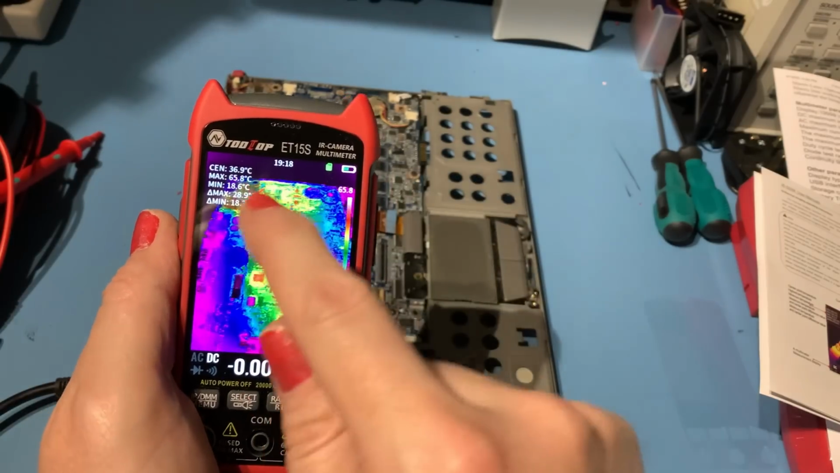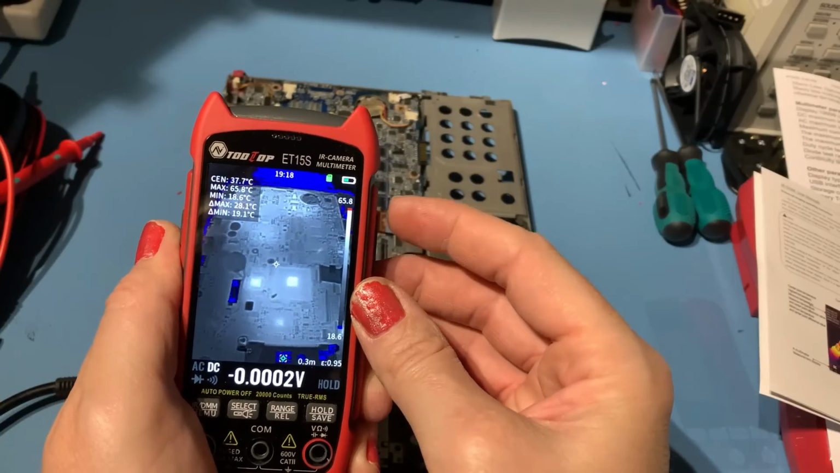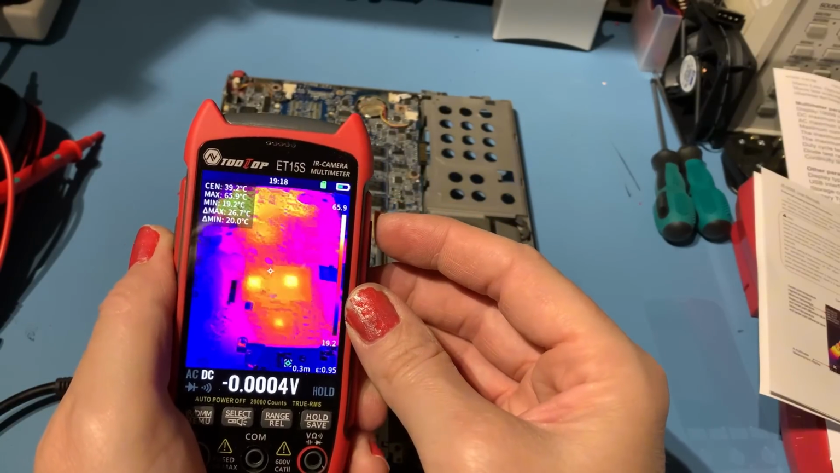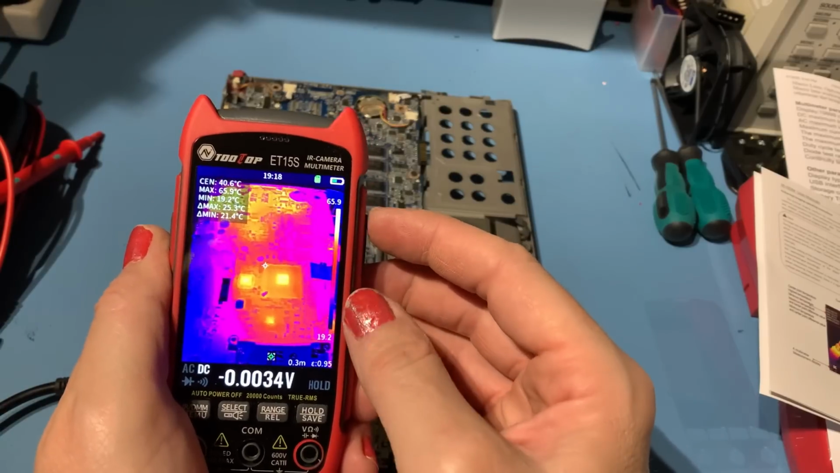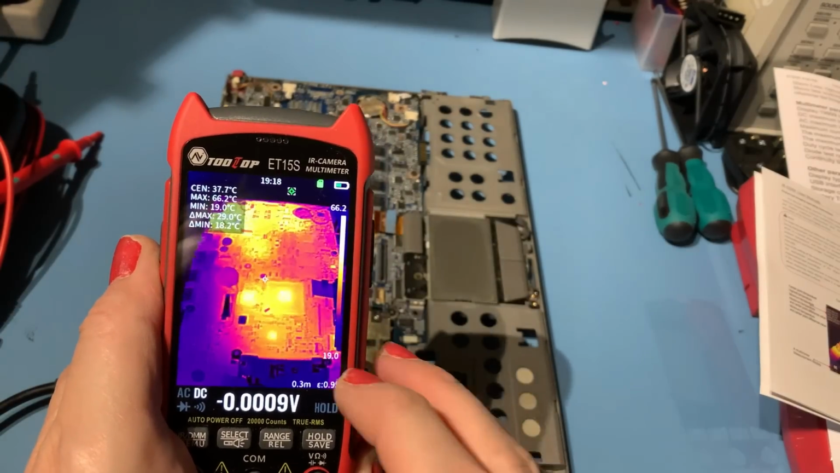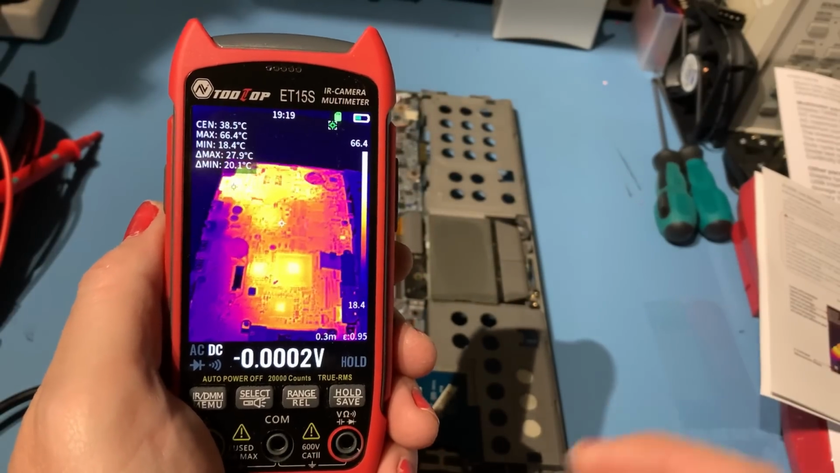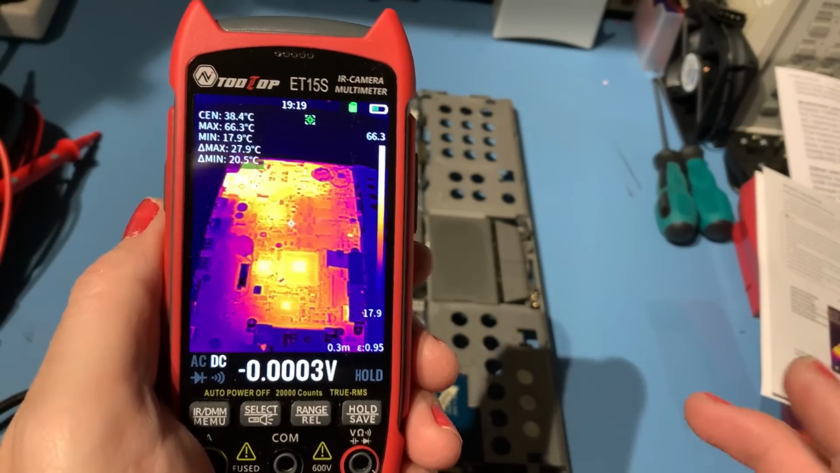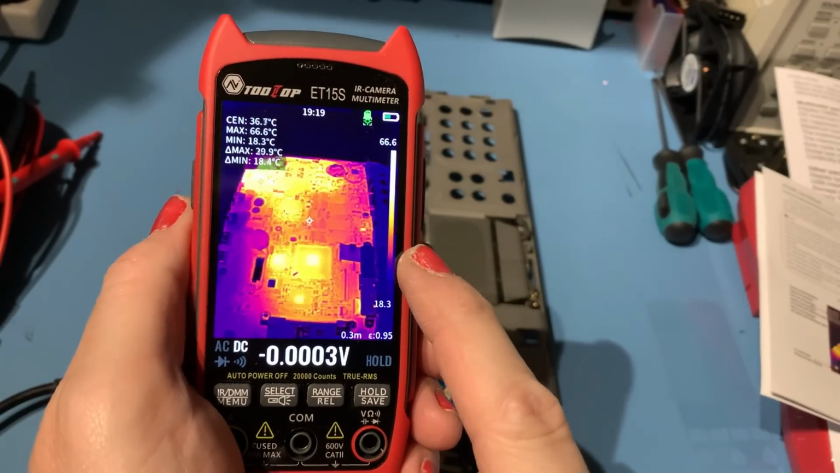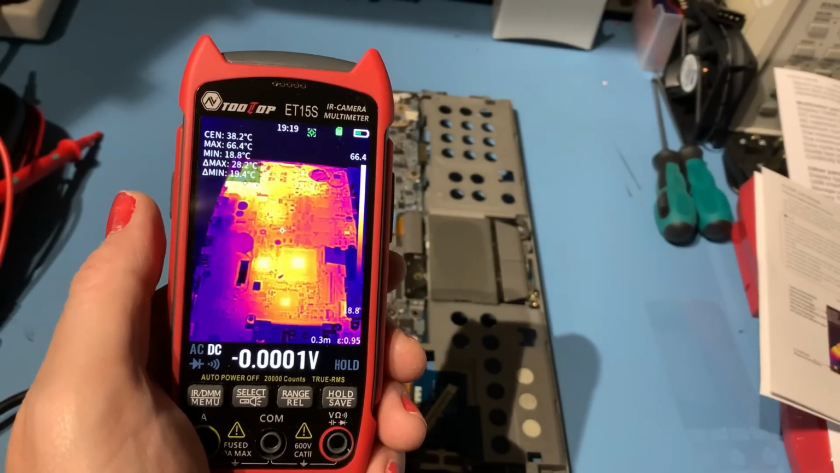Do you want the hot areas highlighted in red like this, or do you prefer more of a monochrome, or the more traditional yellow and white heat? Everything just looks so cool under infrared. When you're trying to fix something like a laptop or a motherboard, there's obviously going to be a lot of components that could be a problem. And having an at a glance like this, and you can take a snapshot and refer back to it, I think that's actually really, really useful.